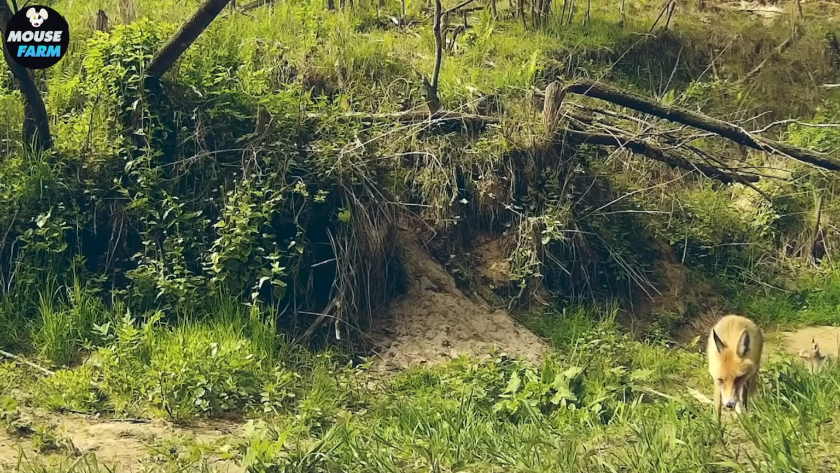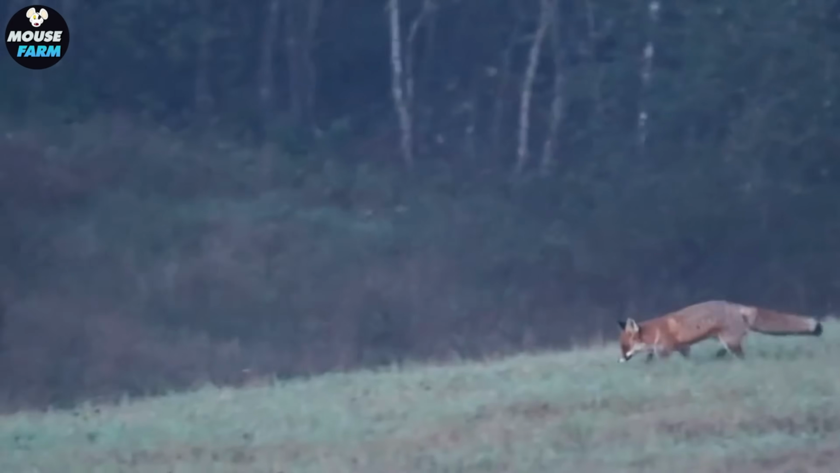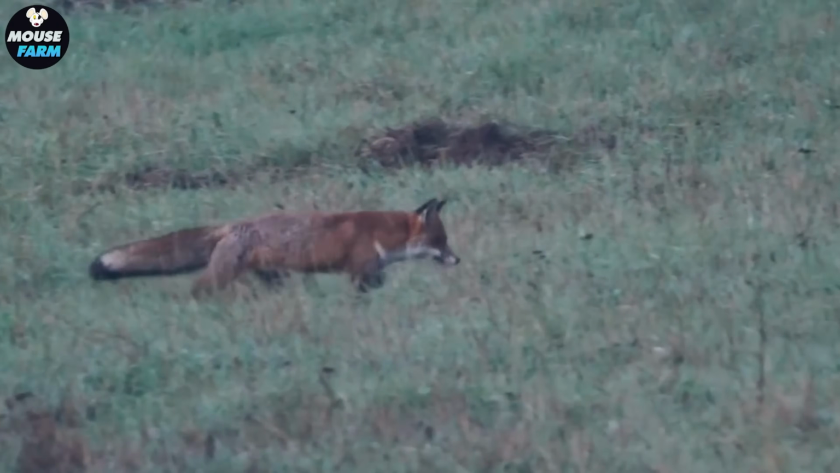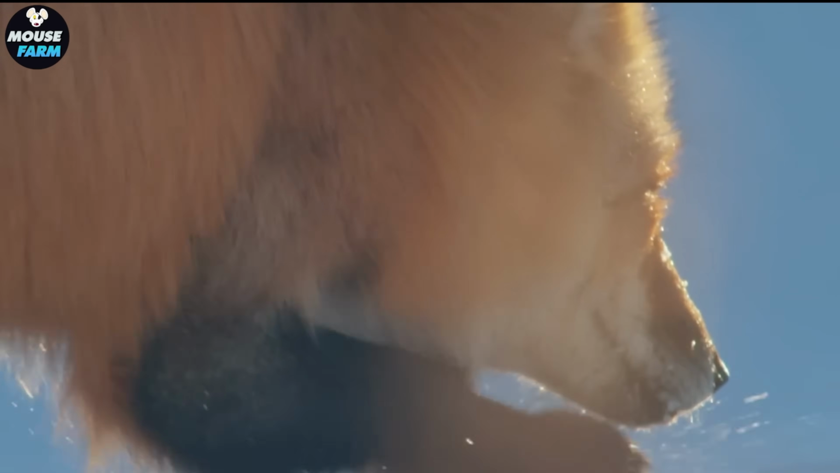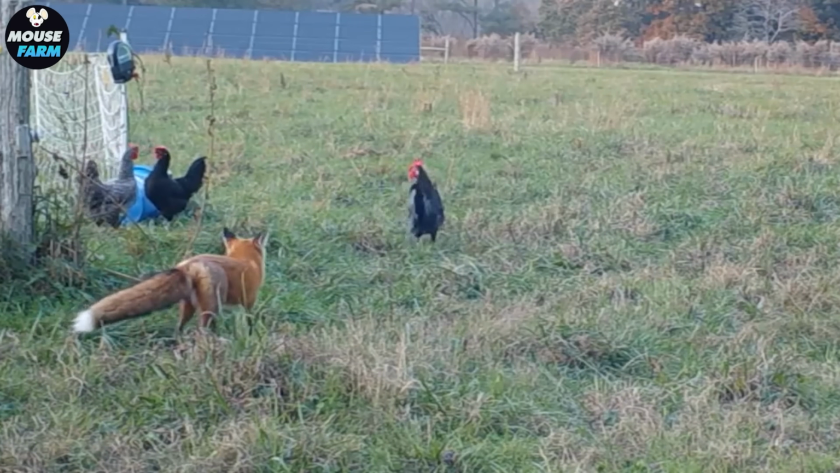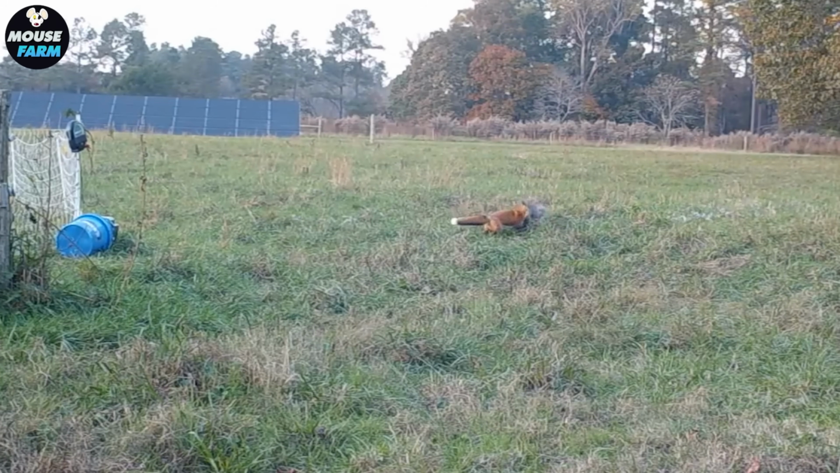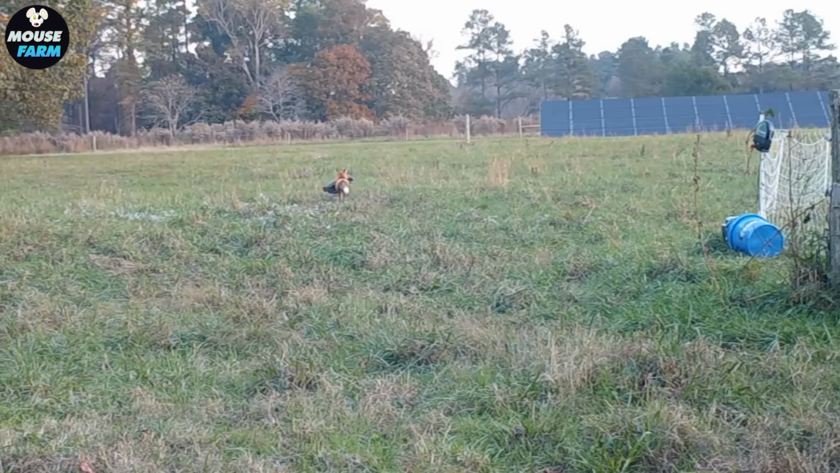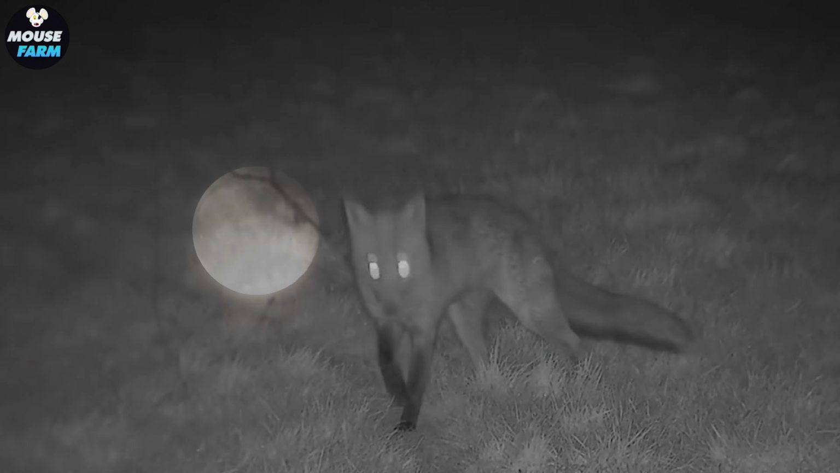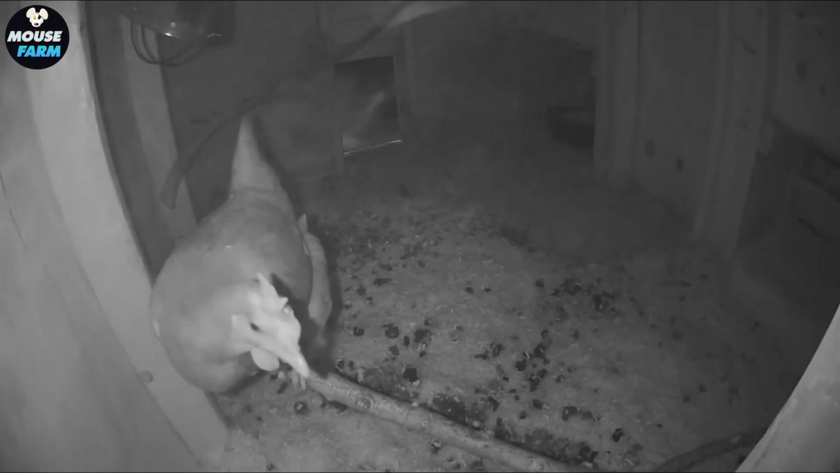The red fox is notorious for its intelligence and poses a significant threat to the poultry farming industry in Australia. They raid people's chicken farms, presenting a major challenge, not only economically but also in sustaining agriculture. Red foxes often target poultry farms at night when the chickens are resting and less alert. Each attack can result in substantial losses.